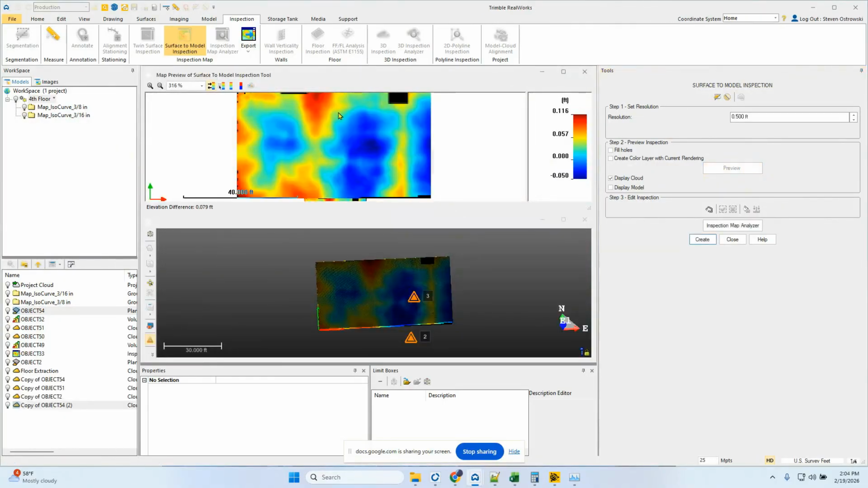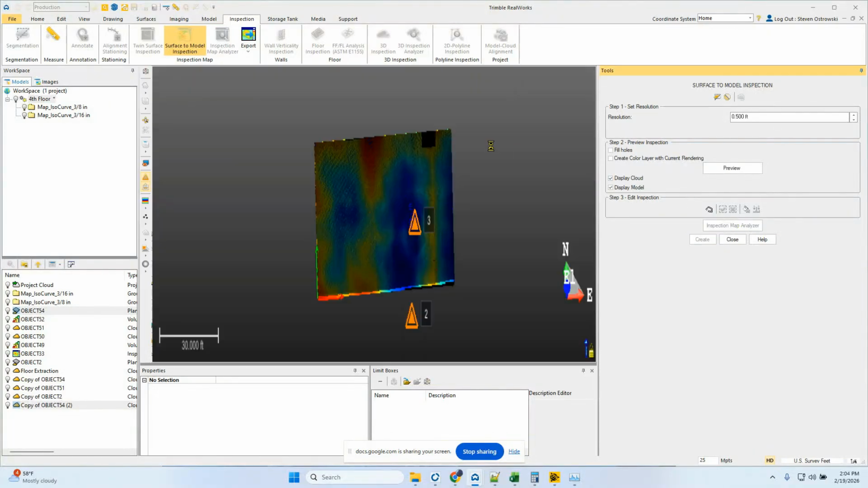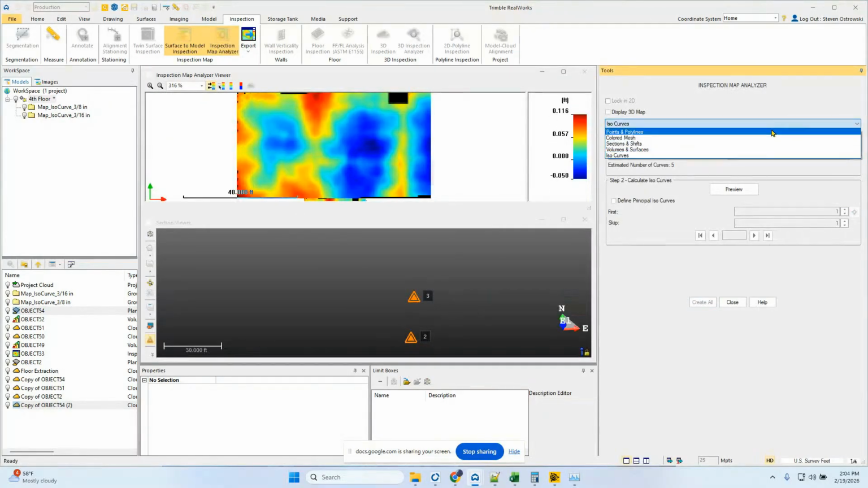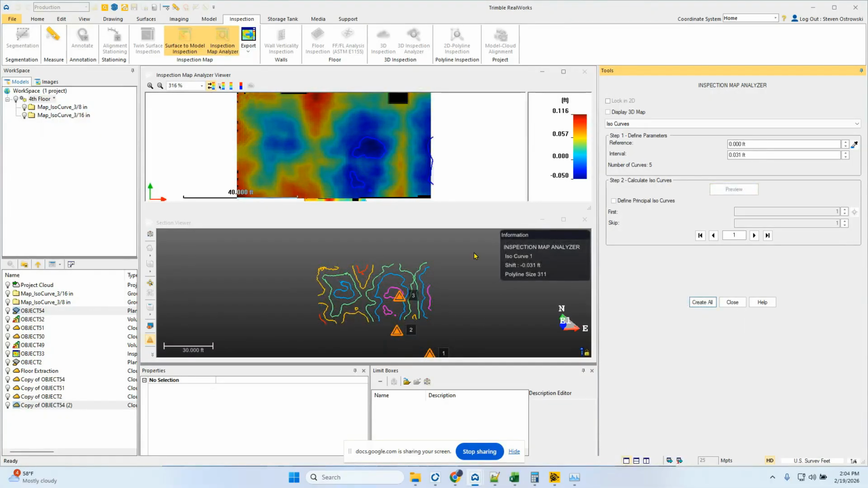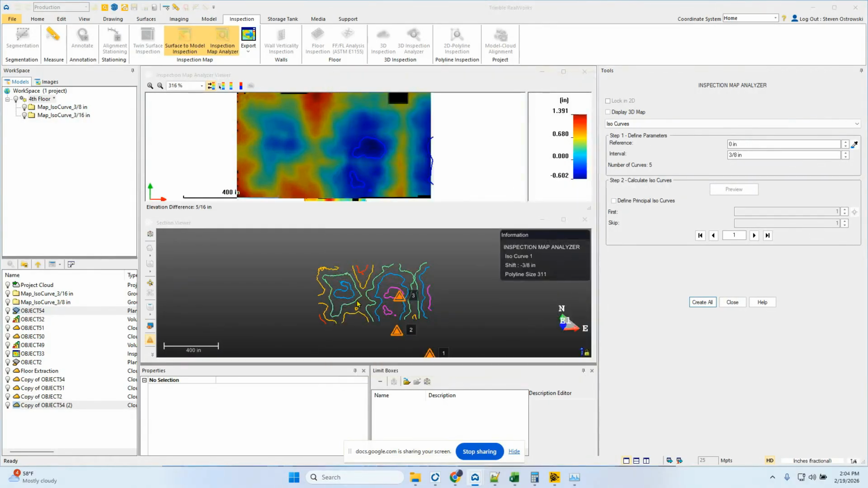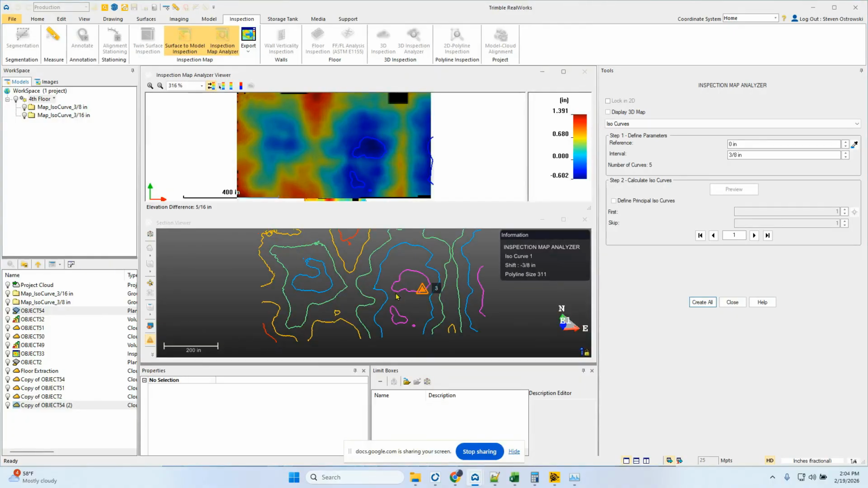So here it is still telling me it's high to that best fit and low. If I go to the inspection map analyzer, we can then create contours, which will not be to the Z elevation, but to that plane. Let's change this actually to inches so that we know what we're looking at. So there's 3/8. Anytime those contours are within 10 feet for 3/8 of an inch, if I want to keep it flat to that, that's where we'd want to grind and or fill.